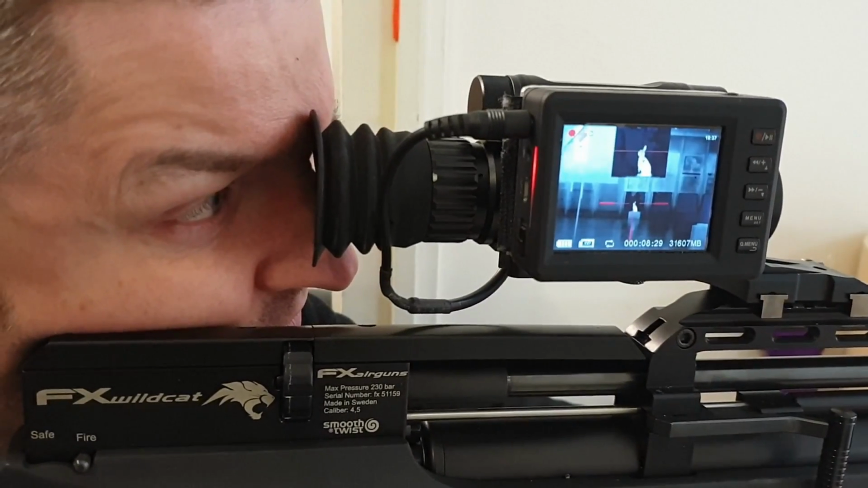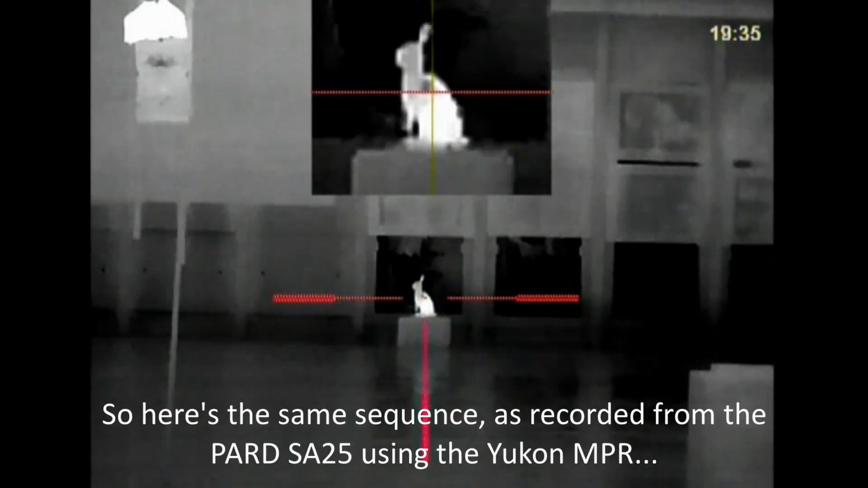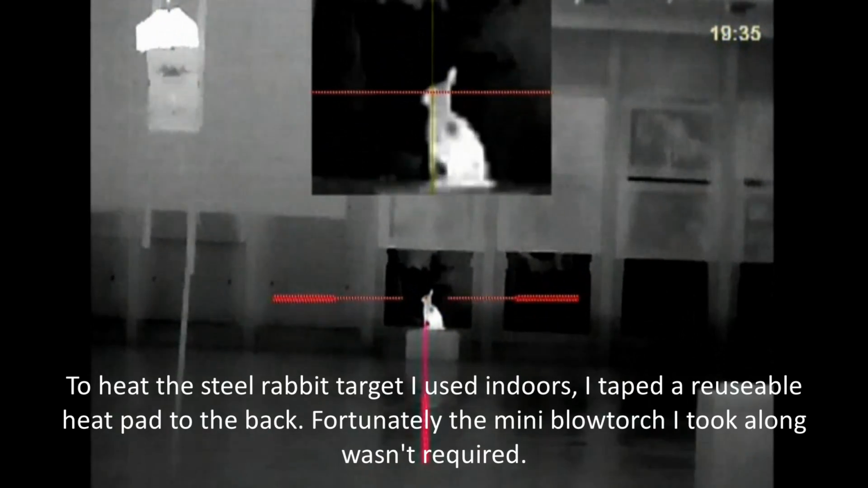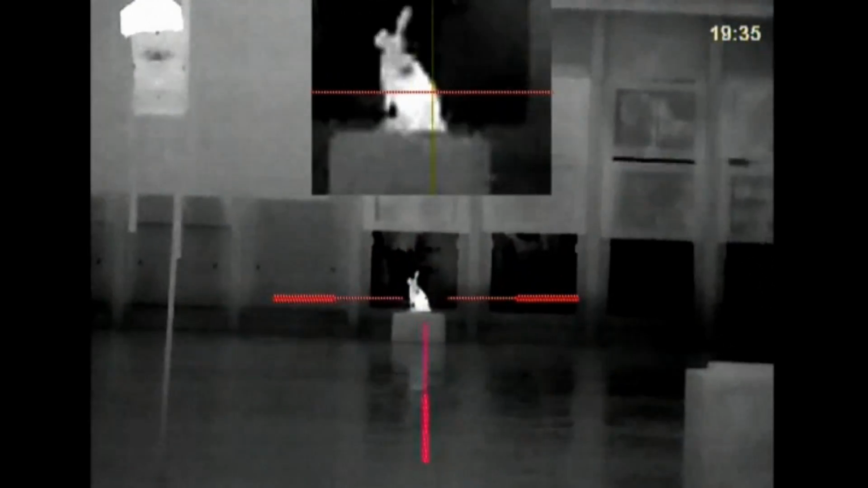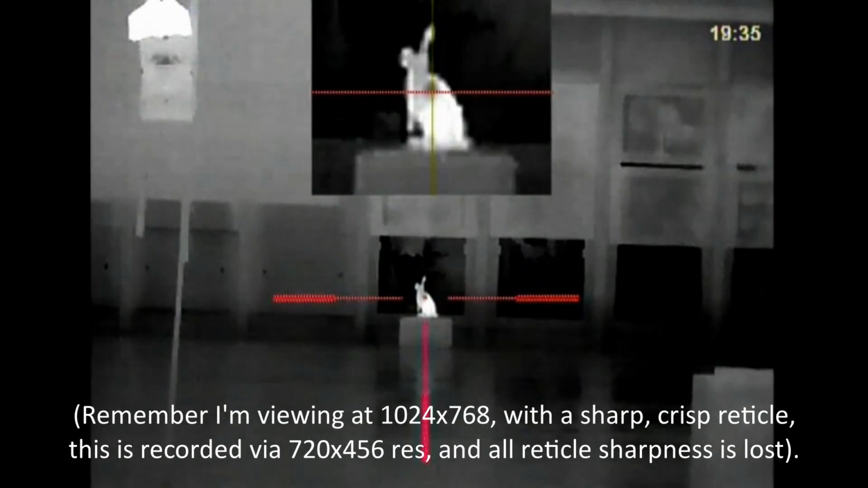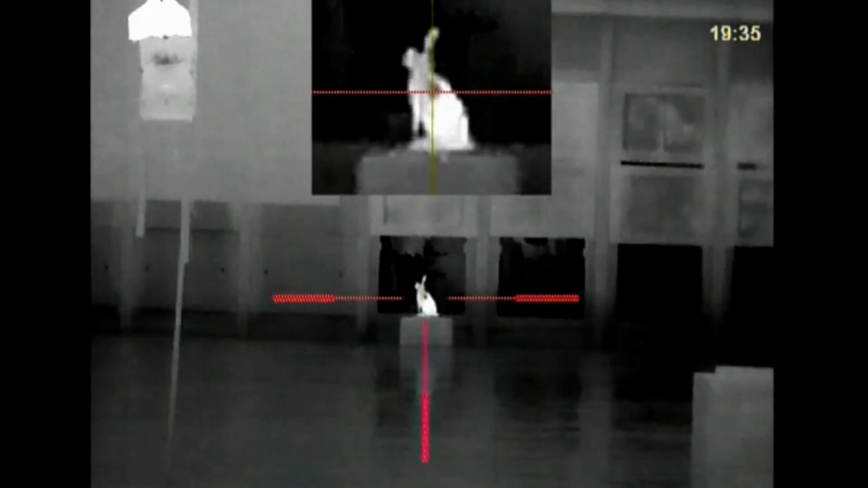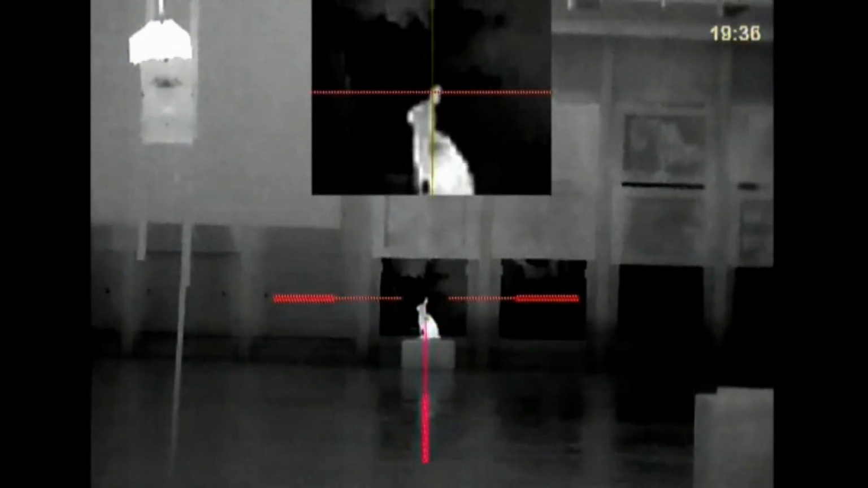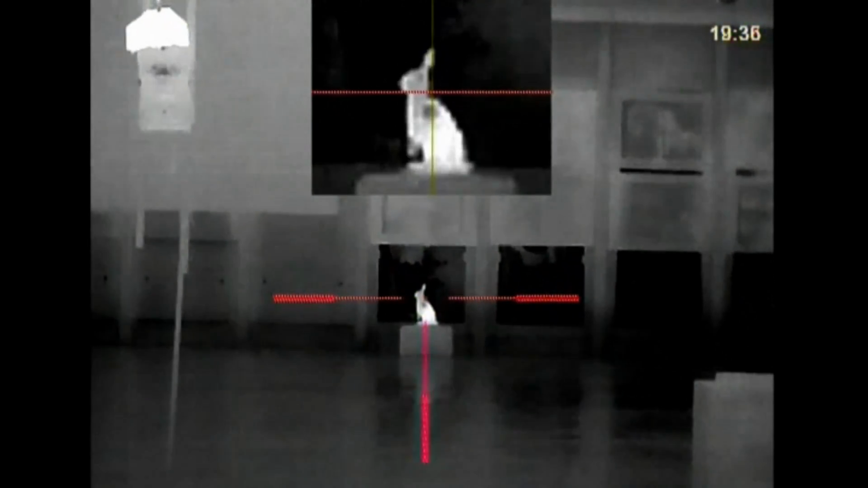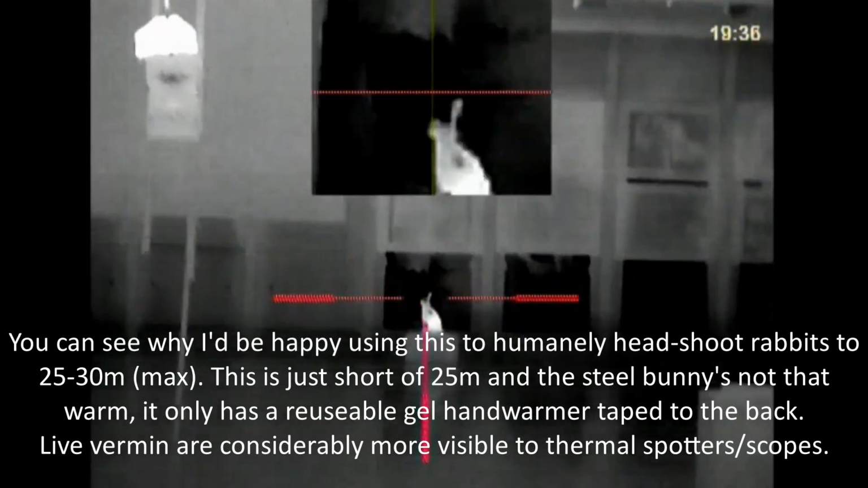So if I have a look down range, we'll see if Brian can pick this up. I should be recording this right now anyway. There we go. That's a kill. And resetting it. Nope. It's not zeroed perfectly, which is why I'm here tonight, to complete the zero. There we go, that's it reset. I'm going to kill it again. Yep. Kill.